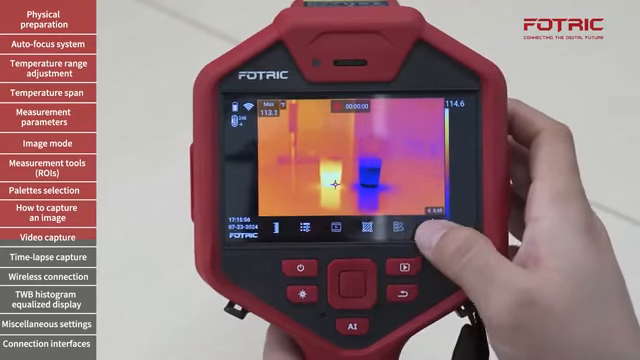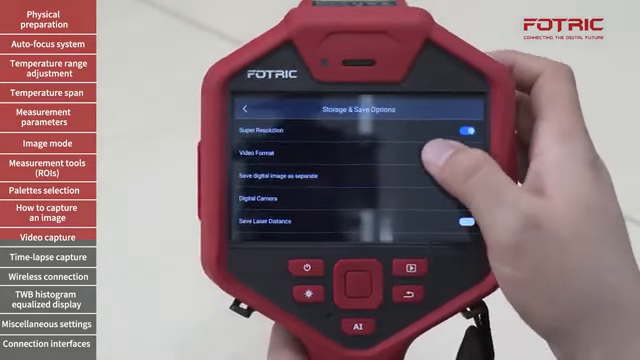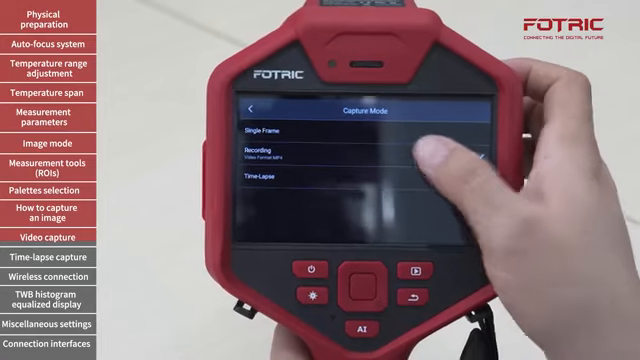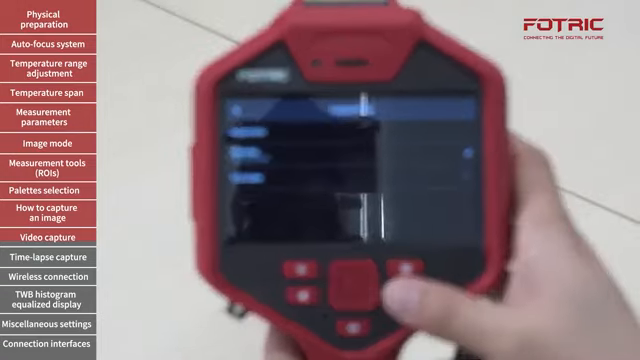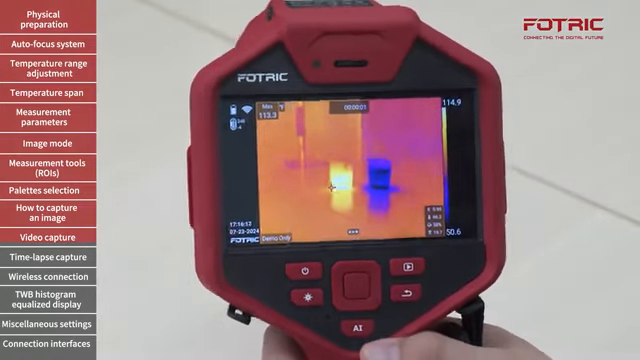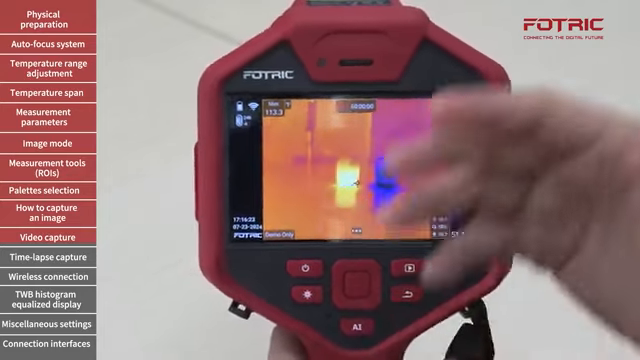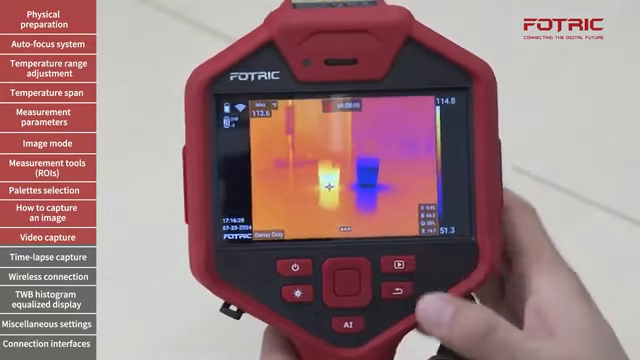Try a non-radiometric video. I'll go to the settings section, storage and save options, video format, MP4. On capture mode, I don't have to choose the frame rate because it's going to have the full 30 Hz on this mode. Start recording. Again, I'll take a couple seconds. Take it again. It doesn't give me a frozen interface to modify because I cannot. It is not a radiometric video.